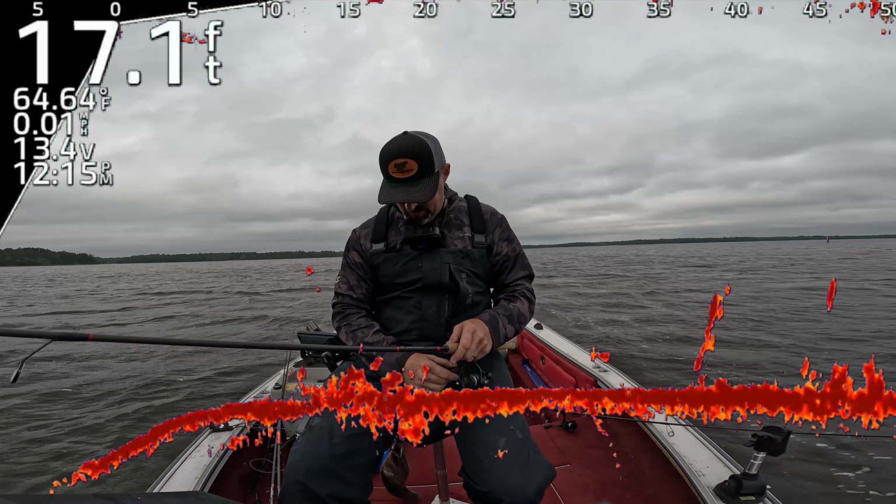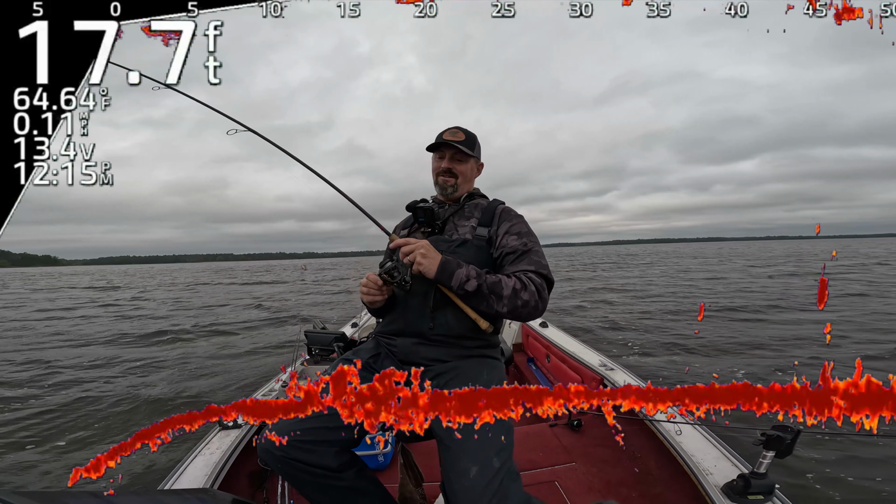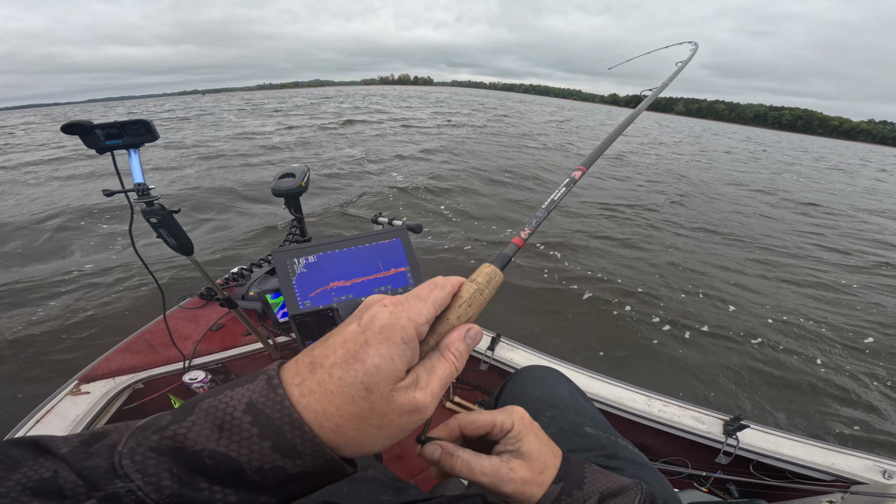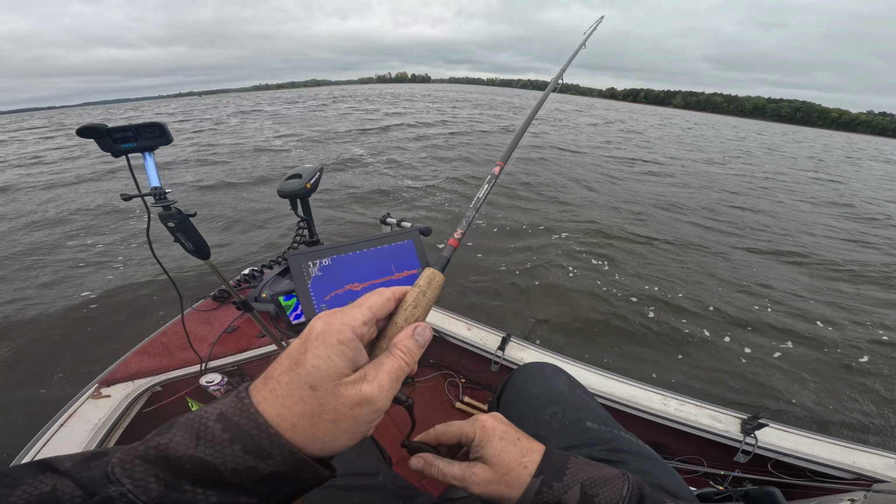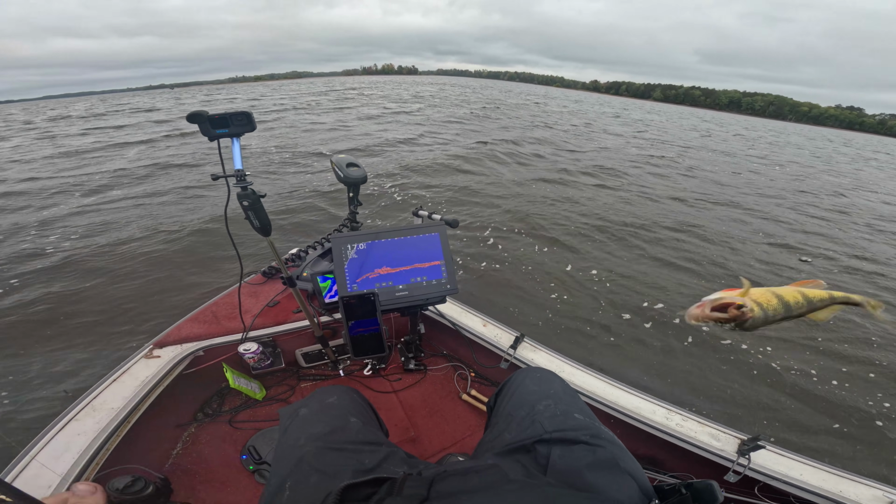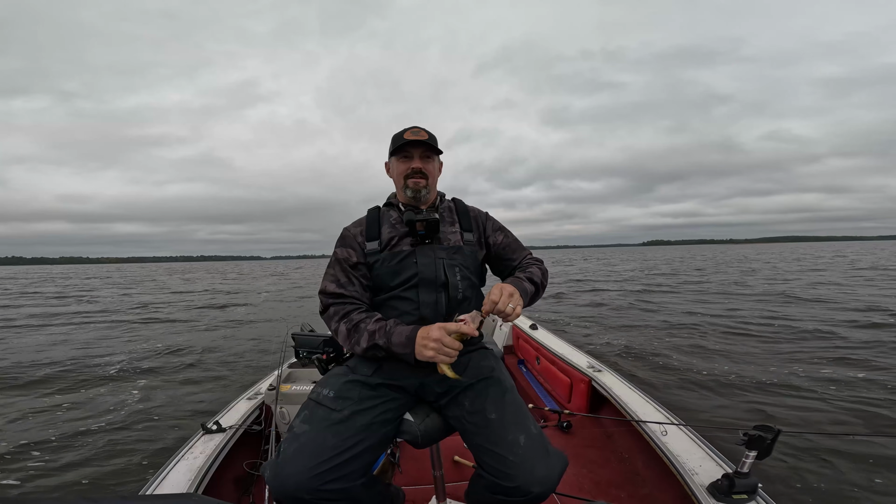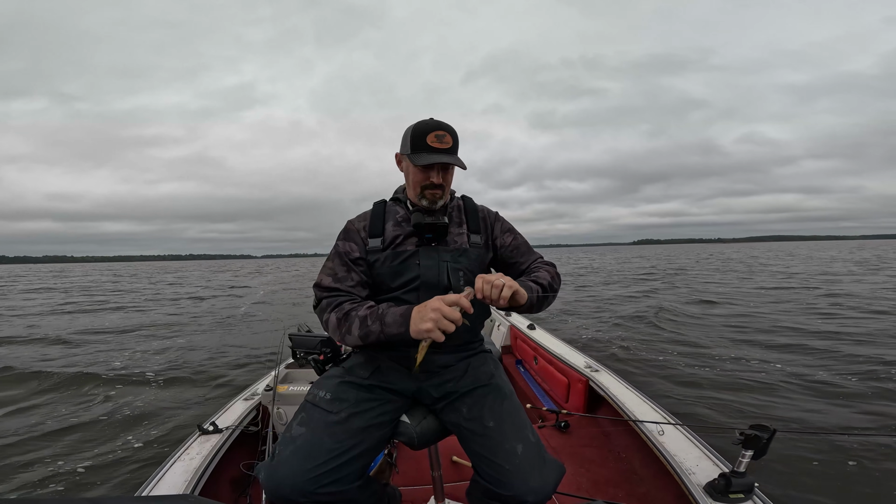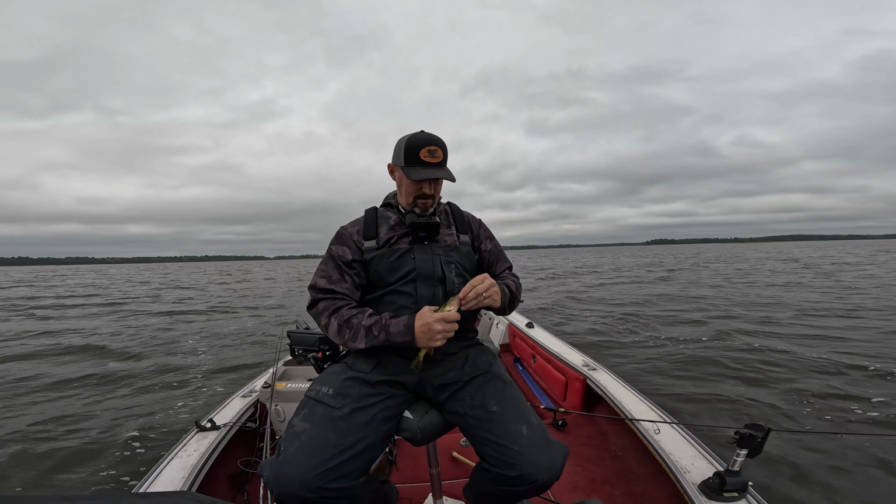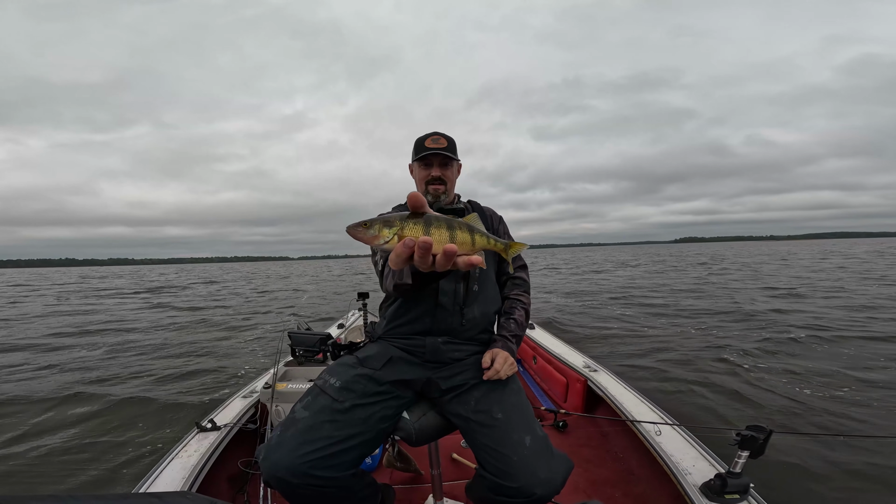Let's make it interesting with this light line, but see if I can catch a couple more here off of this pile. Didn't even see it, just mentally counted down, and this might be a bluegill. Nope, it is a very nice perch. Wow. Everything is loaded up on these brush piles, eating the bug larvae and whatever else. That's a nice perch.